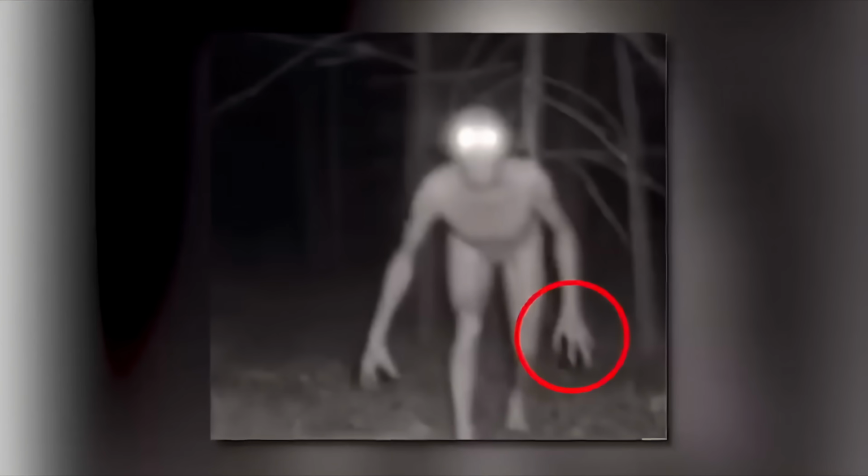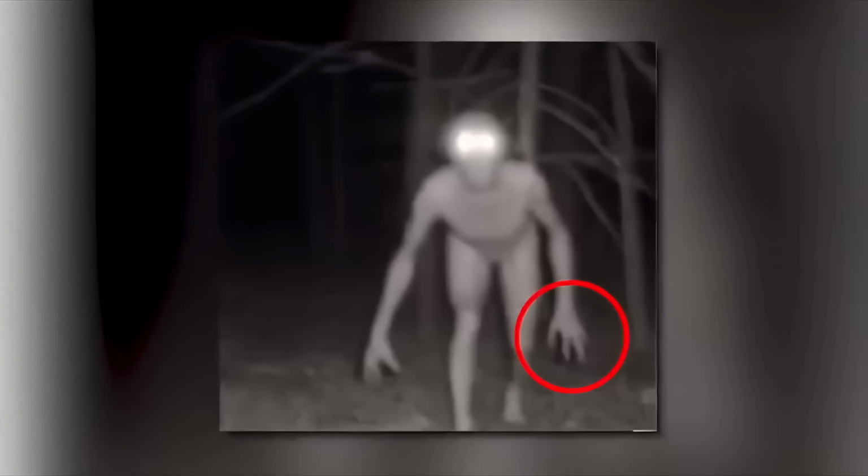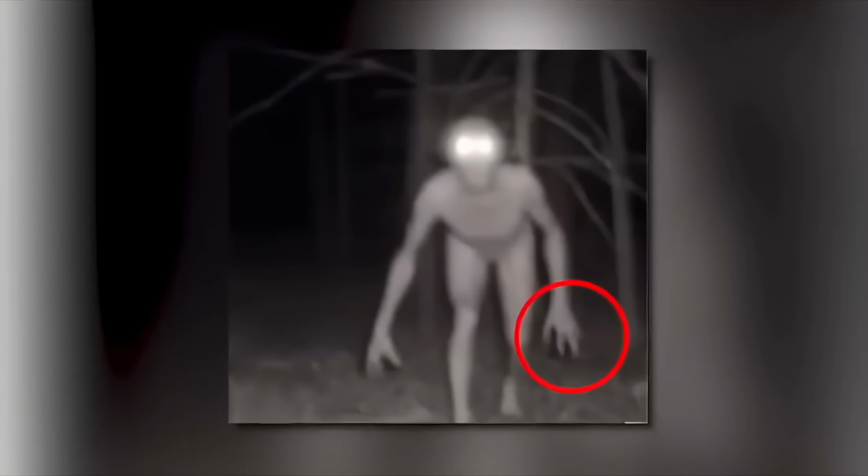Another strange part is that the creature doesn't seem to be wearing any clothes, but its body looks very much like a human's. Especially if you look closely at the legs and arms, you can see small bicep muscle definition and definition in the quads. However, when you get back to the hands, that's where things get sketchy again. The fingers look long and pointed, and the being could only have 4 fingers, you can't tell.